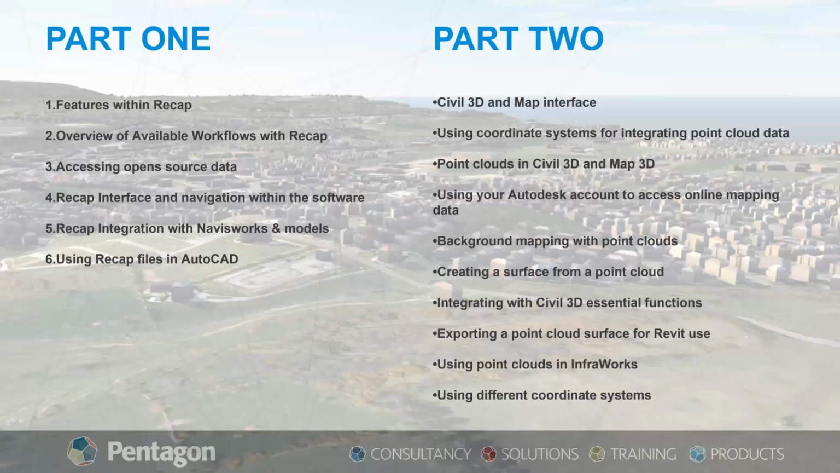Just before kicking things off, I'd like to touch upon what we showed previously in part 1 and 2 of this series, before getting stuck into today's part 3. Part 1 was the first webinar in a series of 3. It focused on an intro into Autodesk ReCap, how to create, edit and integrate point clouds into AutoCAD, and took a quick look at Navisworks. We also had a look at the work Pentagon has done with NI Water.